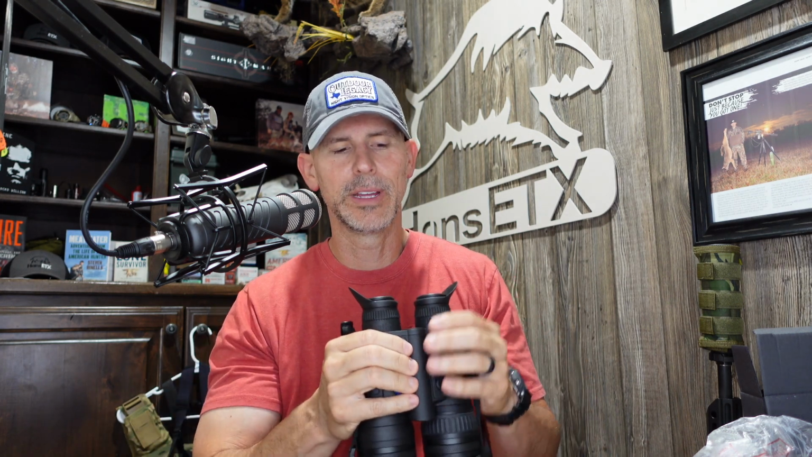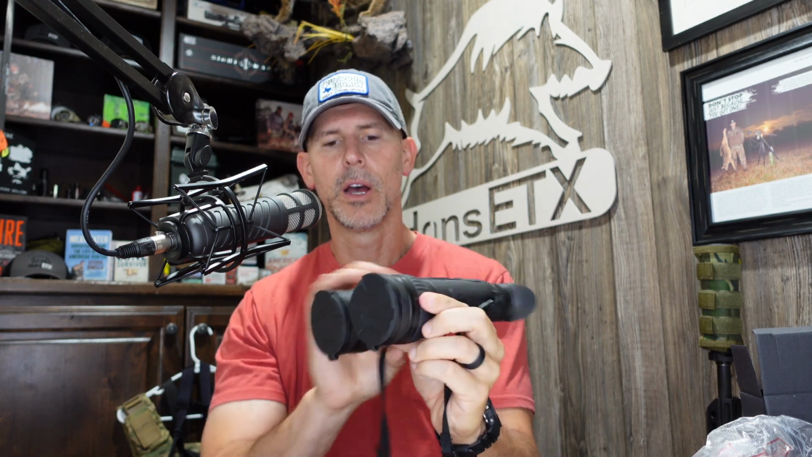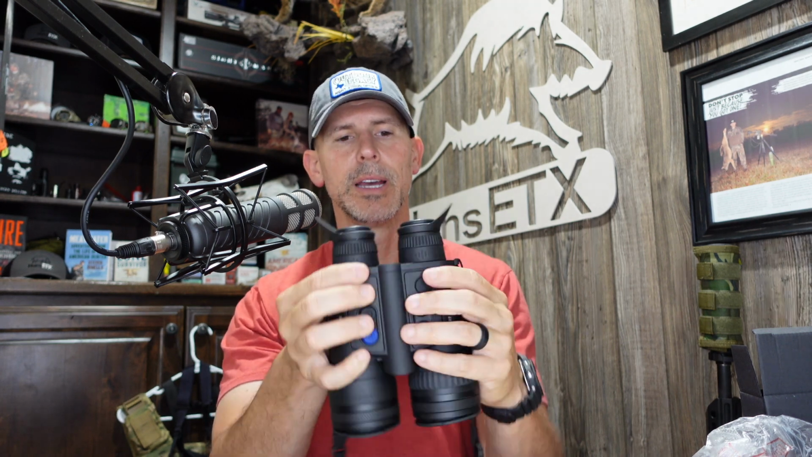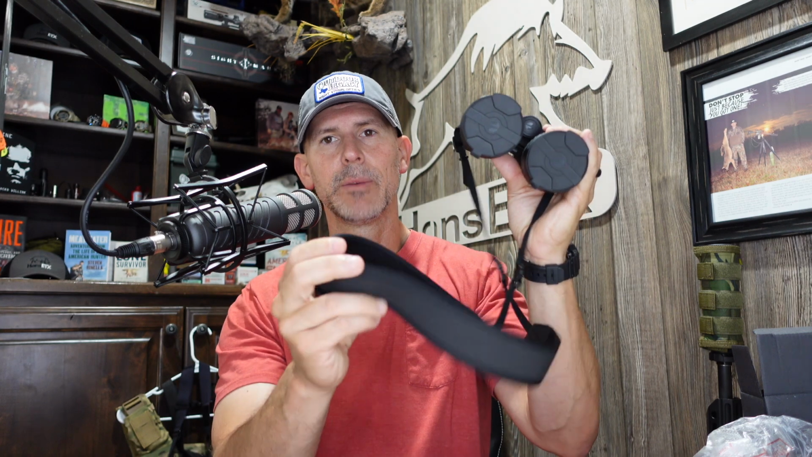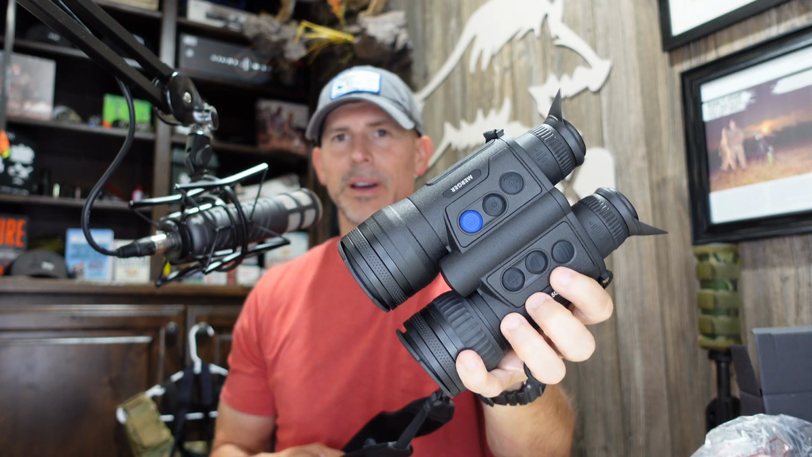These do not crank open like a regular set of binoculars. You may be used to making them wider and more narrow. These, again, just adjust right here by the eye cup. And then the focus adjustment is right here, this rubber ring around the objective lens. And then the eyepiece diopter focuses are up here by the eyepiece. I mean, that's about it. It does come with a nice padded neck strap. I mean, these are an awesome set of thermal binoculars, but the best thing about it is 1024 resolution.